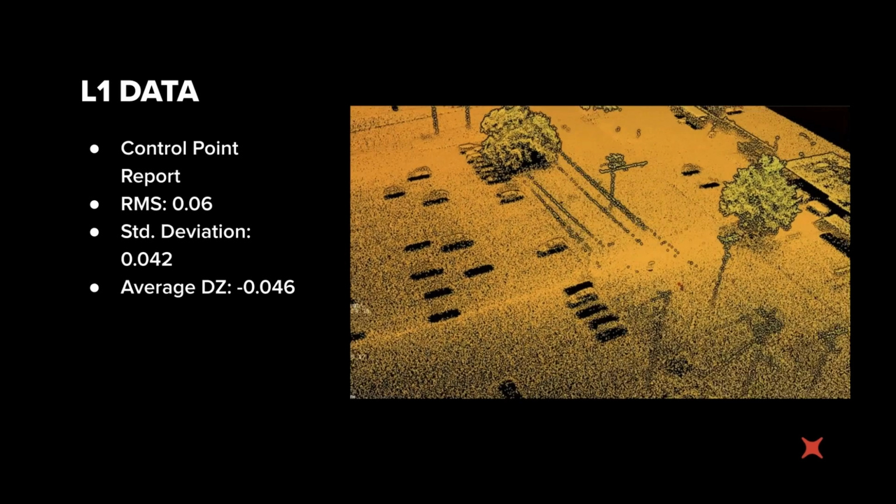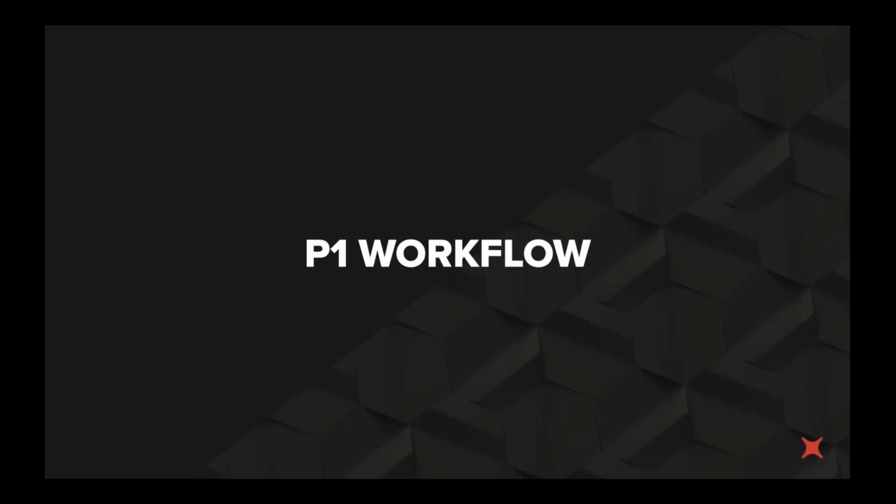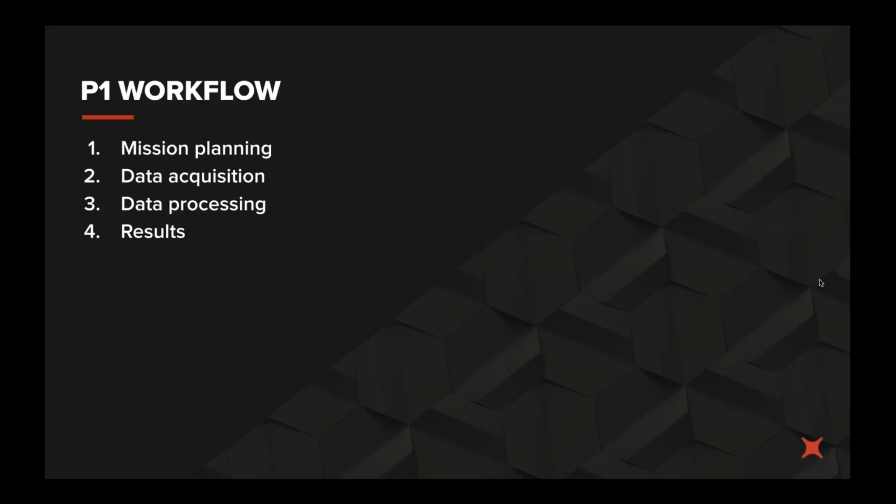So that's enough of the L1. Now we're going to move on to the P1 workflow. We're going to give you a bit of a run through on a sample survey we did with the P1, and a run through of the various elements that you've got to consider and what results we got.